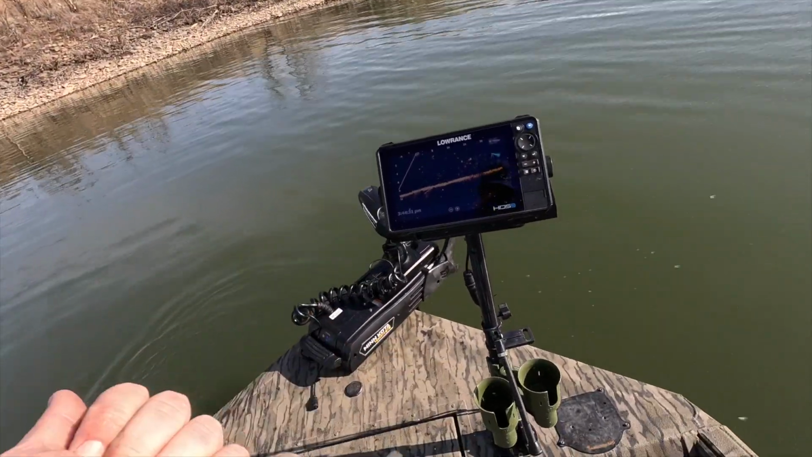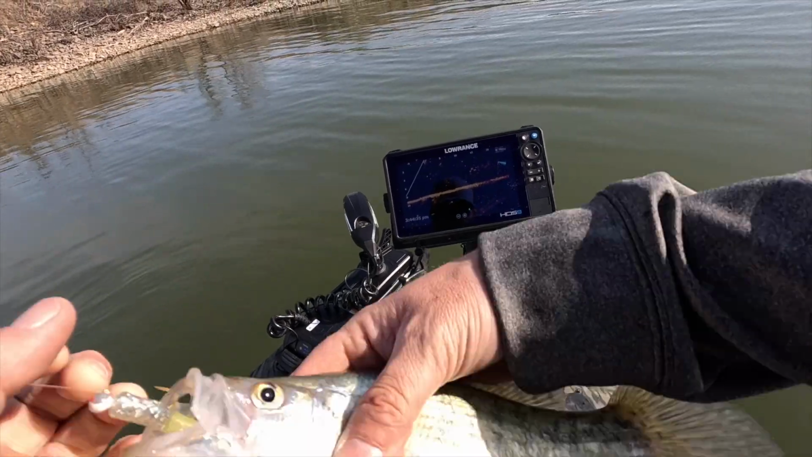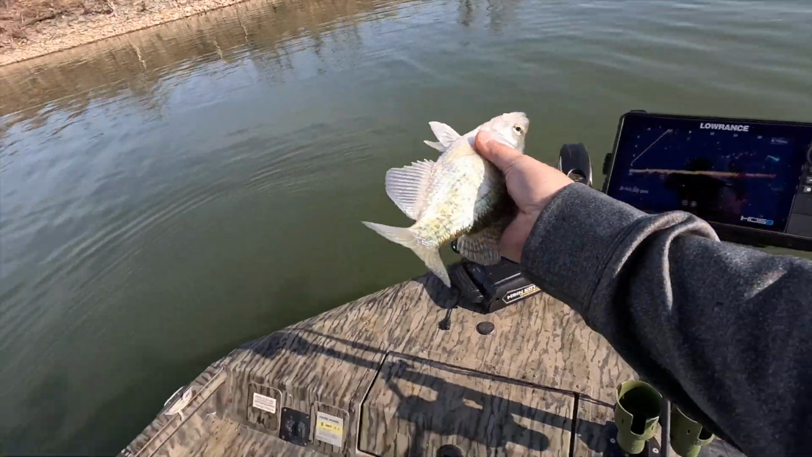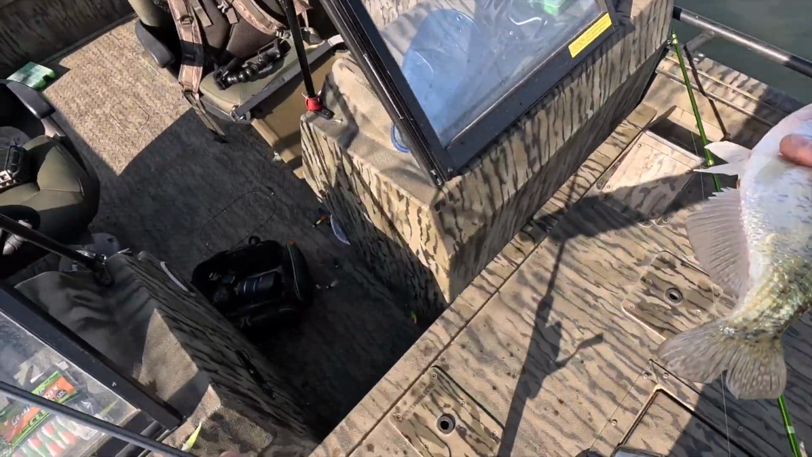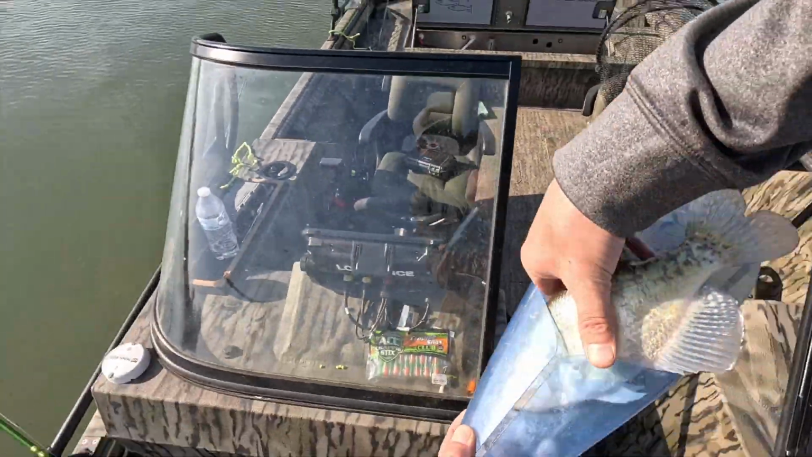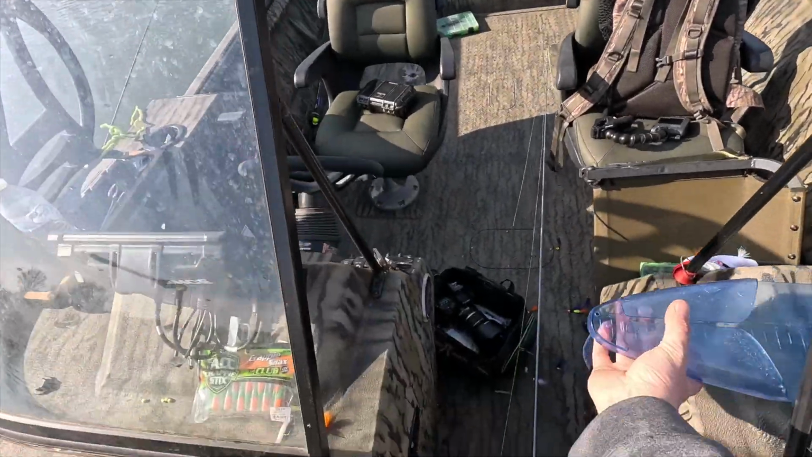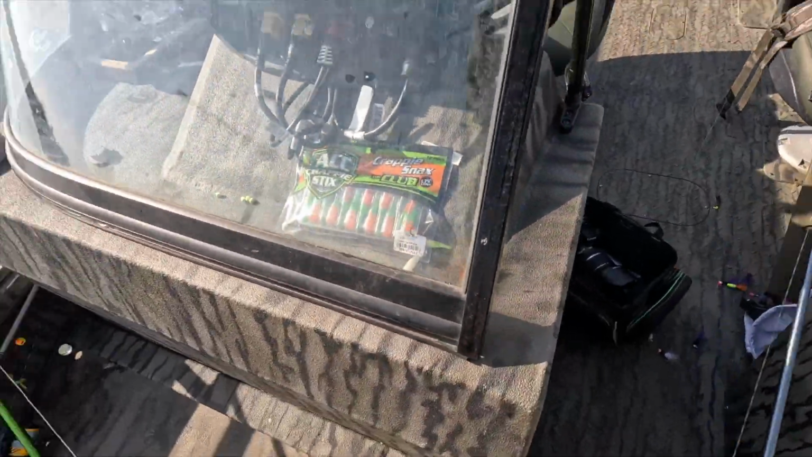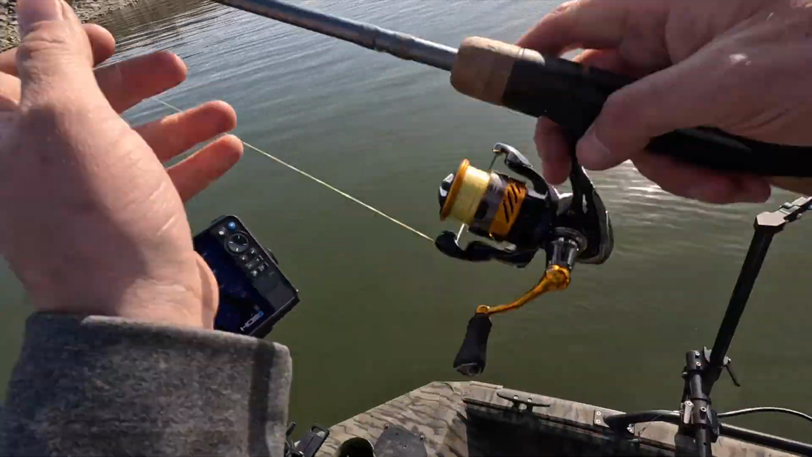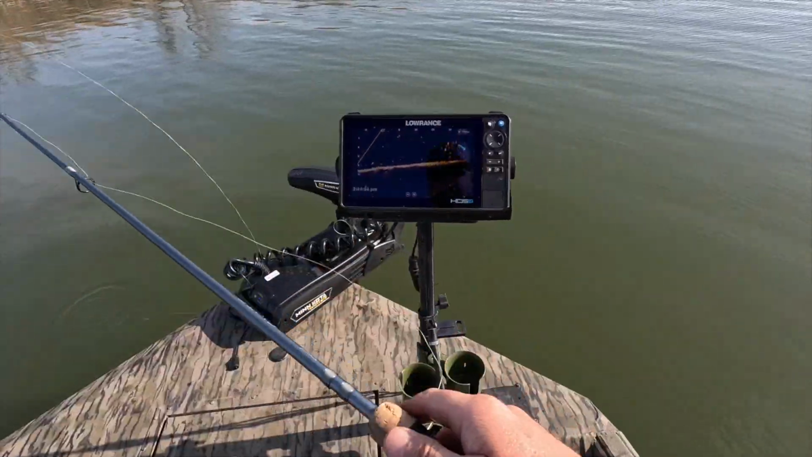Yeah, the bite's kind of heating up. The later in the evening we get, the better the fishing is getting for sure. So there's another one. Let's see if he makes the cut. If he doesn't, it's gonna be dang close. Oh yeah, there's 10. 4 to go. All right. Dang, there's a pile of them right beneath the boat.